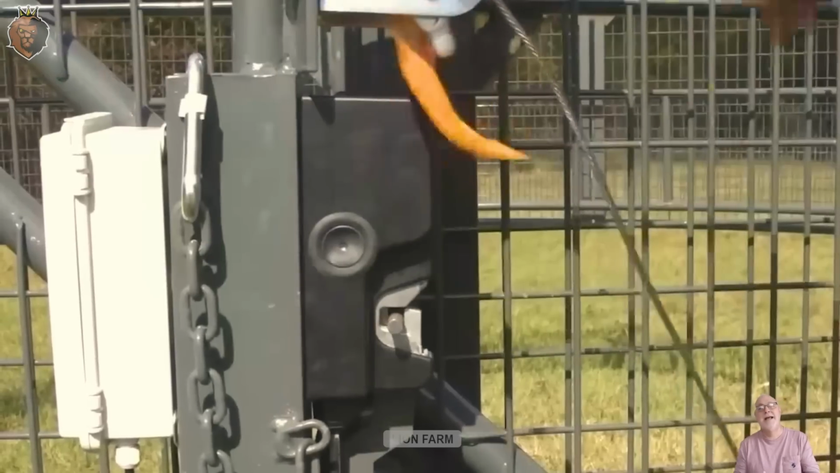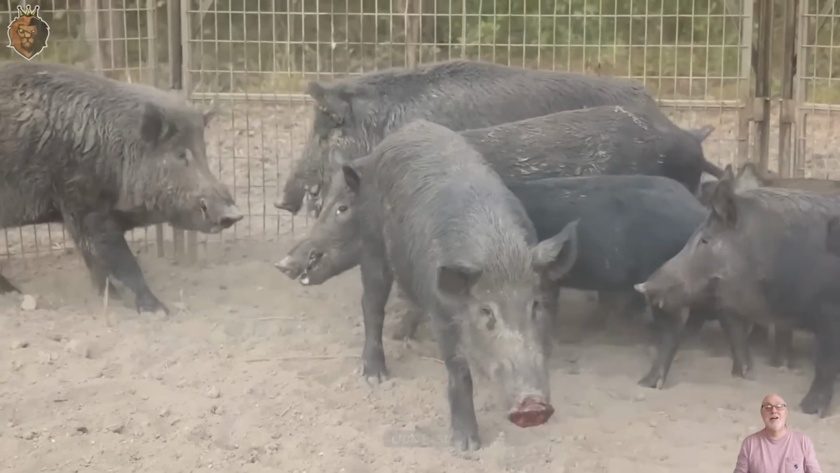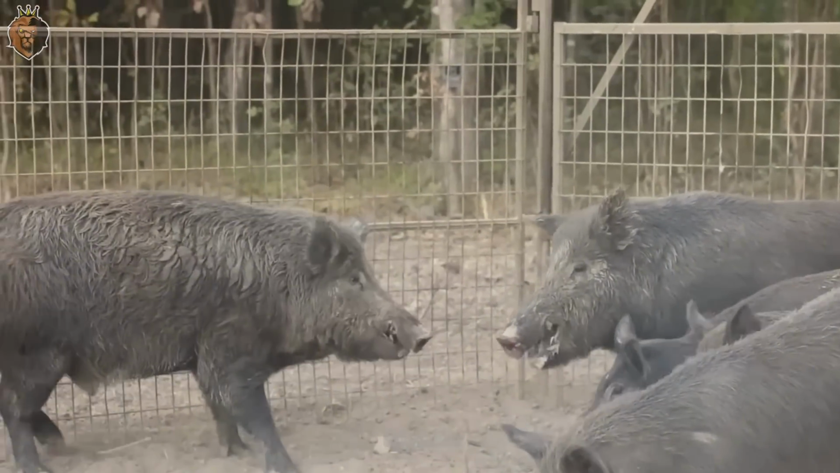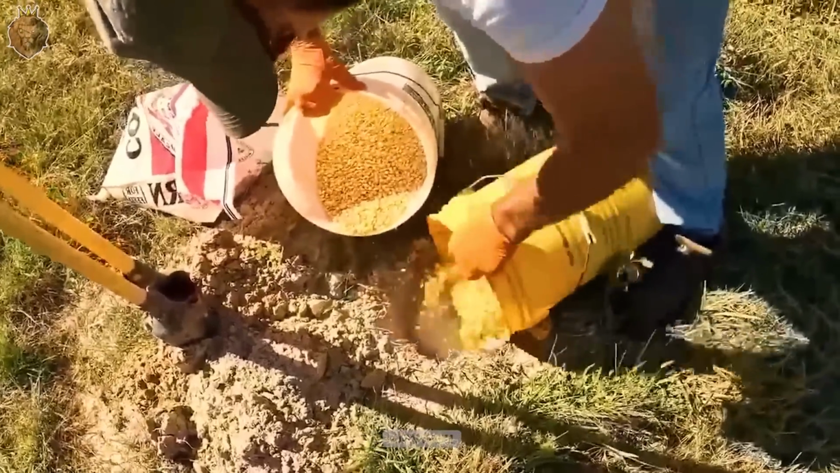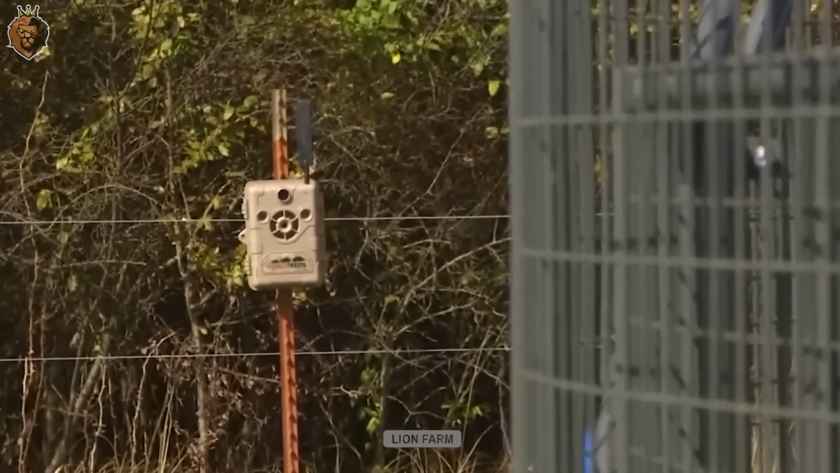Even a perfectly designed trap is useless if placed in the wrong location. Research from Texas A&M University shows that trap placement plays a critical role in trapping success.